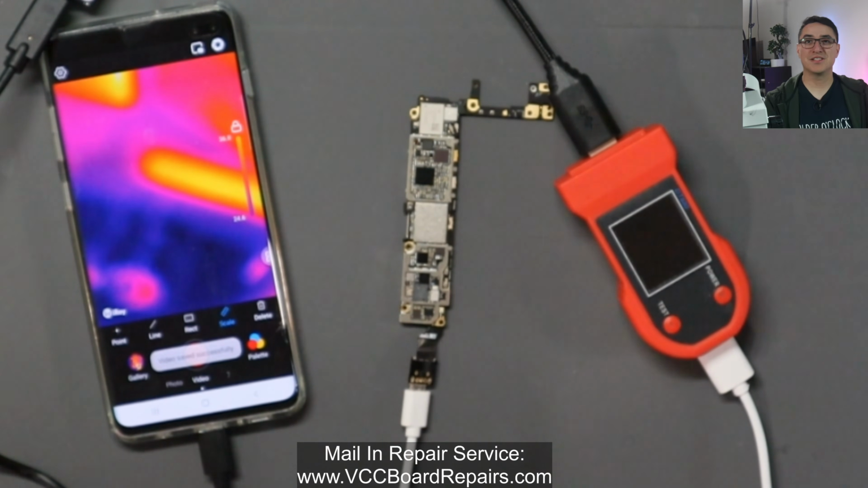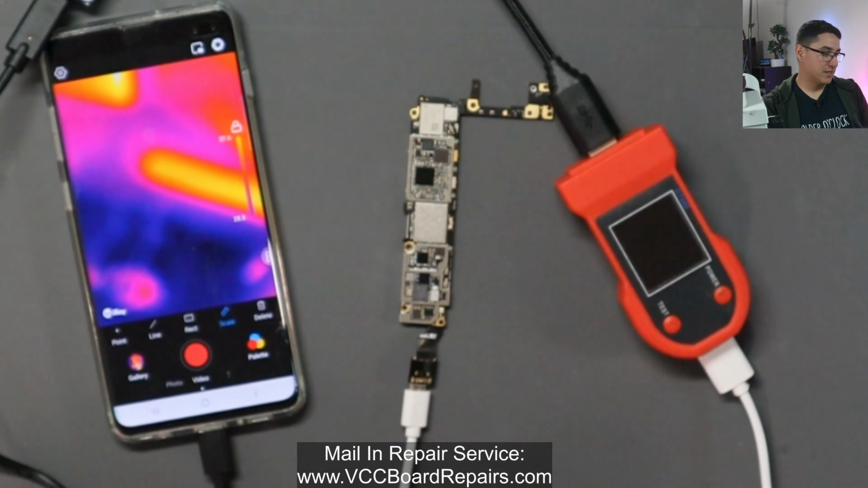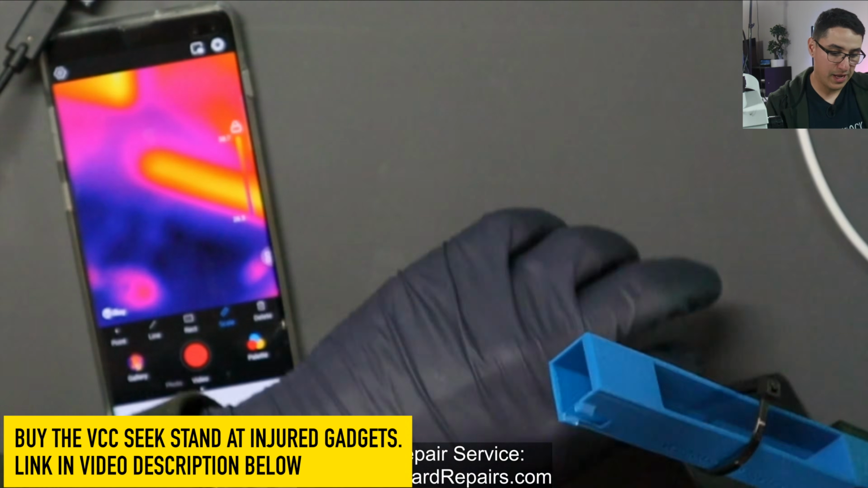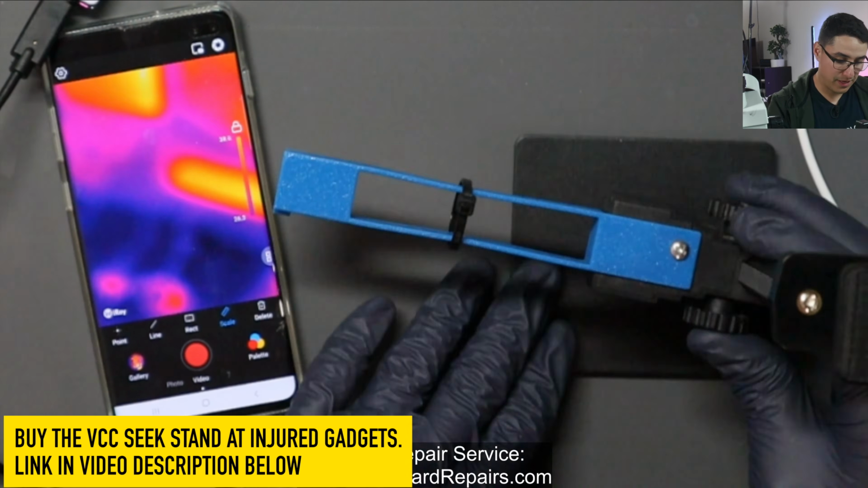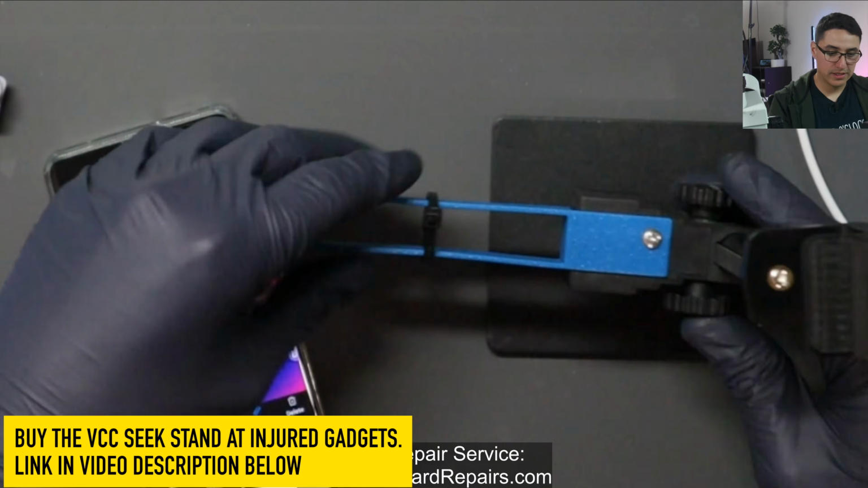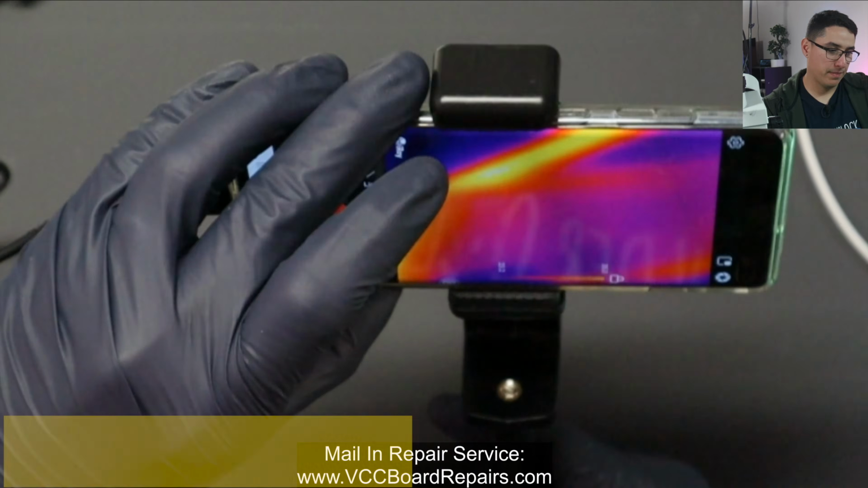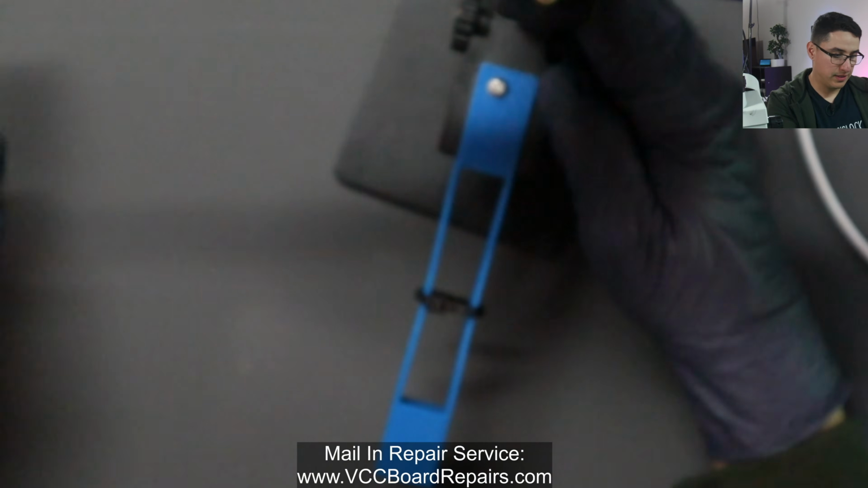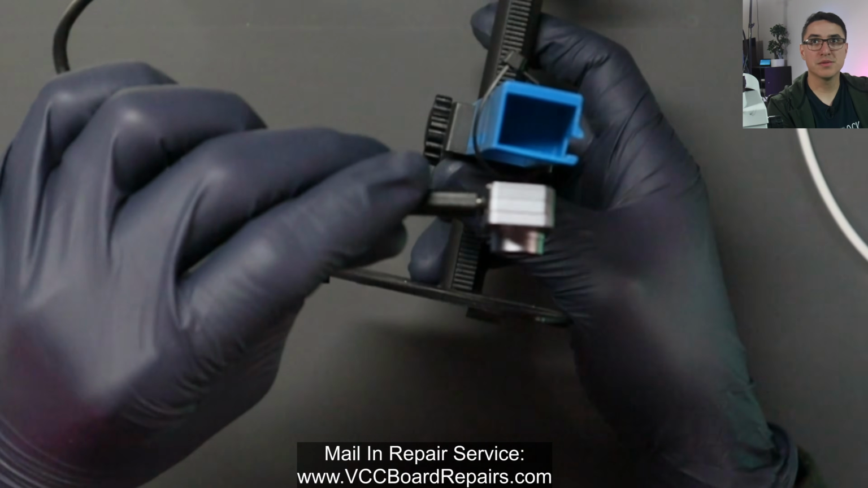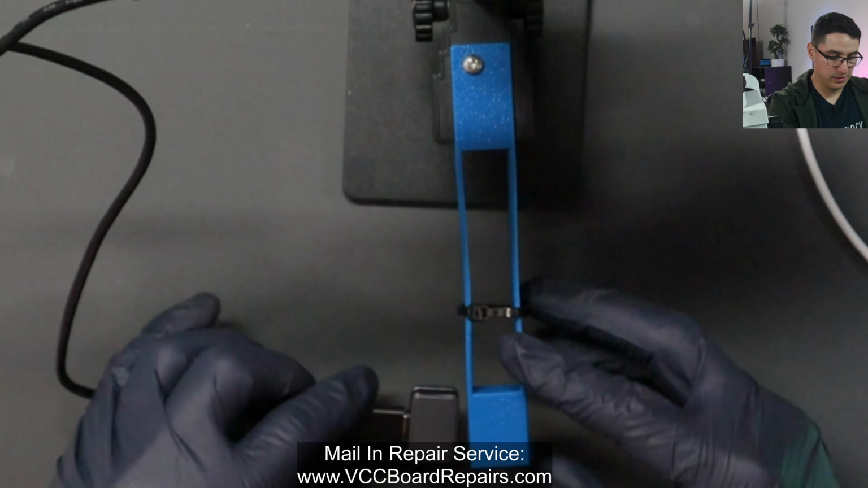You're free to do as you please, but I will link to everything down below, whether it's this one, the Seek, the stand. If you do like the idea of the P2 Pro and you want a stand so that you're not having your hands full trying to, kind of like I was, what you can do is get my stand, attach your phone to it, your Android phone, and then double-sided tape. Use double-sided tape to attach it to the bottom. And now you have a P2 Pro stand, right?